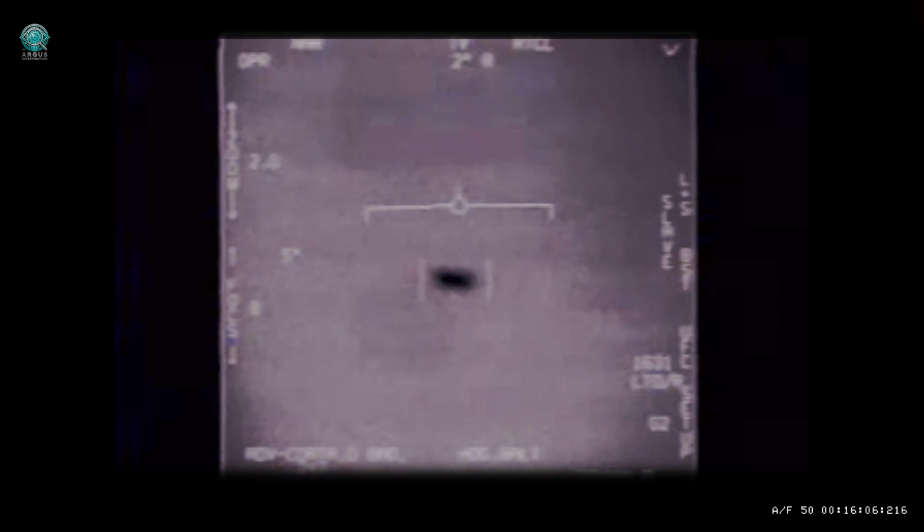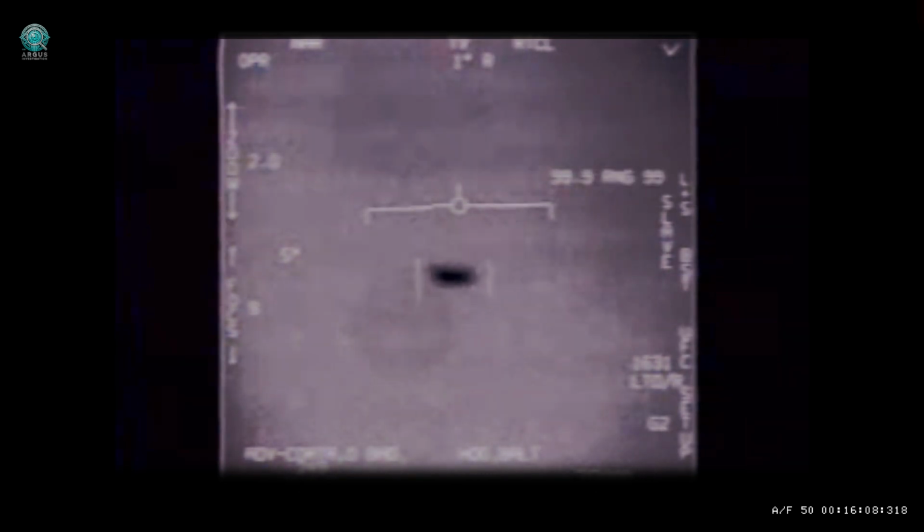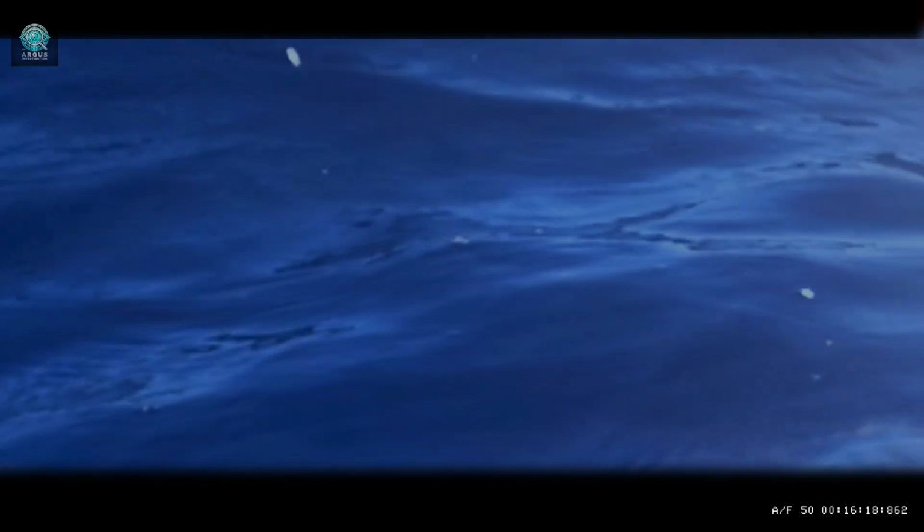In the absence of verifiable evidence, this theory is excluded from our investigation. That UAP FLIR video would go on to become the visual proof seen around the world. But what exactly did the crew of the USS Nimitz encounter? To understand that, we need to examine the evidence in detail. Analyze every pixel.